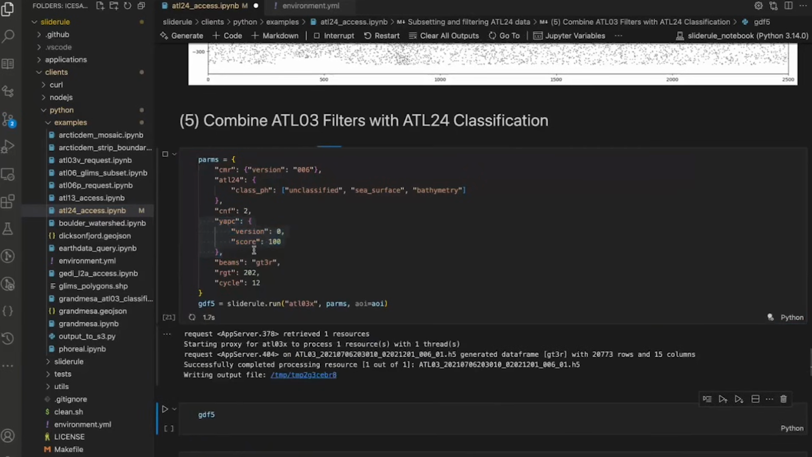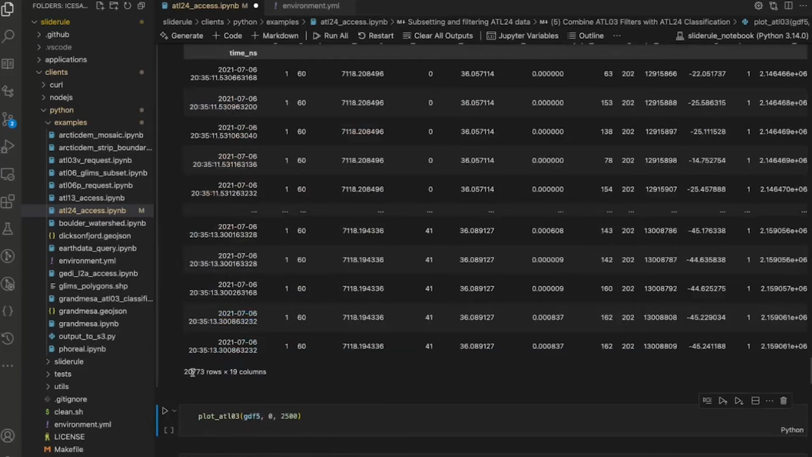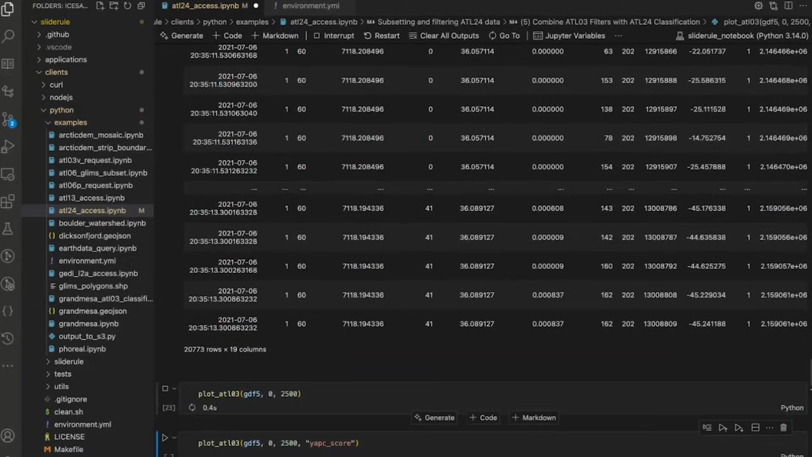And so we run that request and we get the data back. Took a little bit longer, a second longer, because it had to do some more processing with the YAPC and the confidence filtering. And now we have much less photons than before.